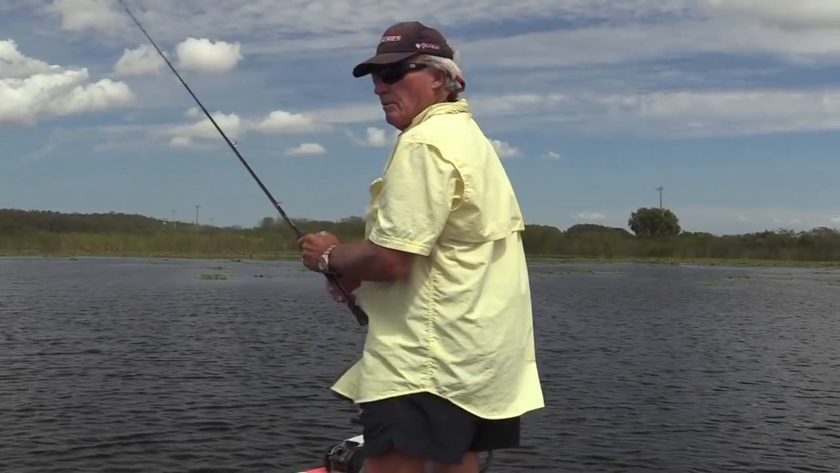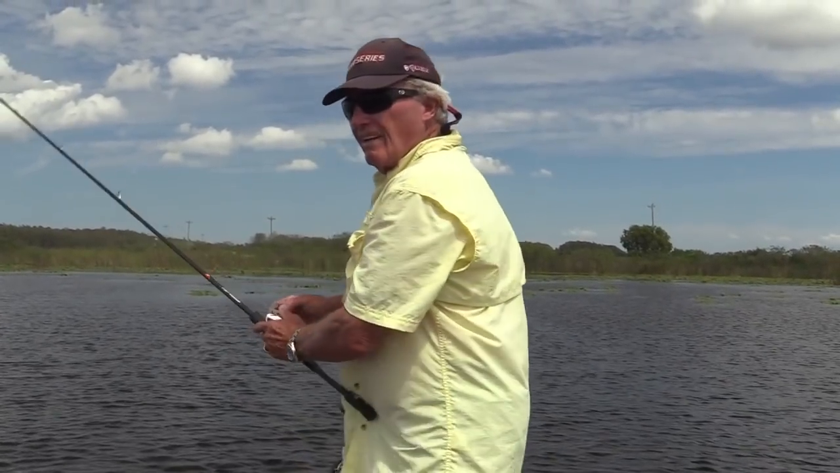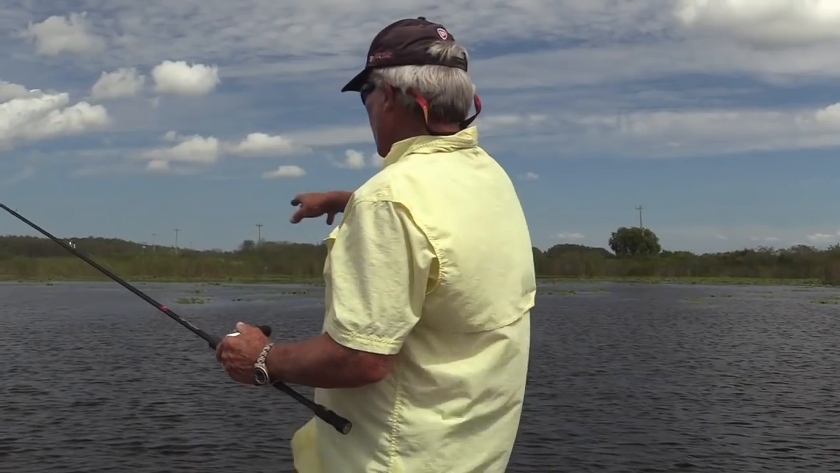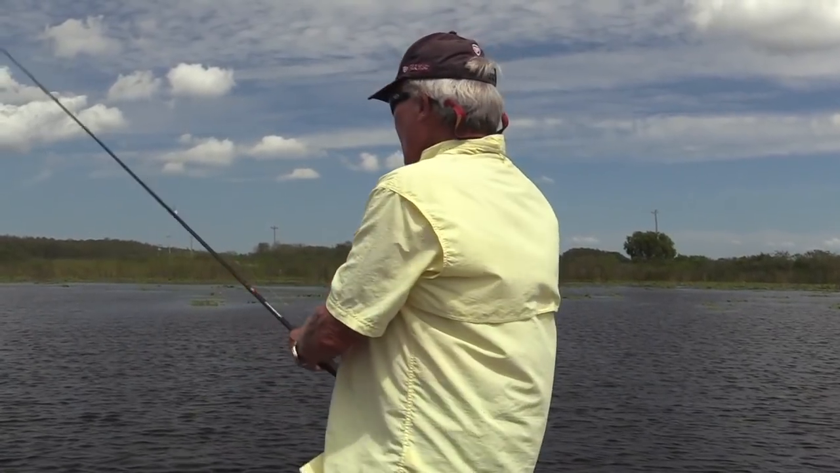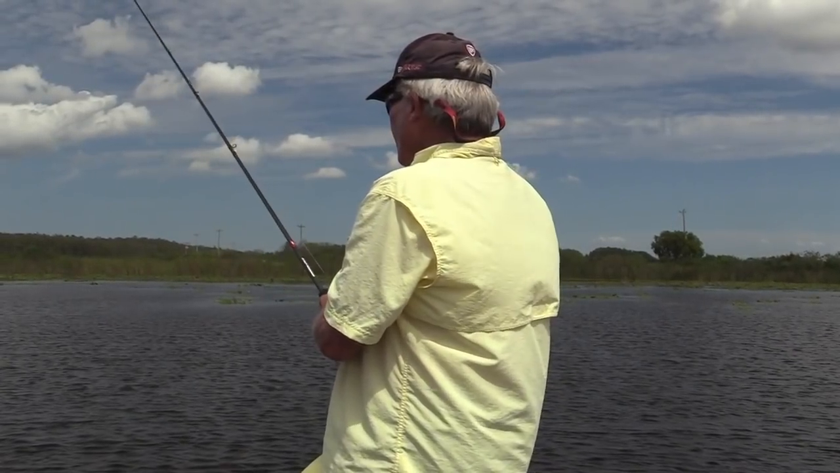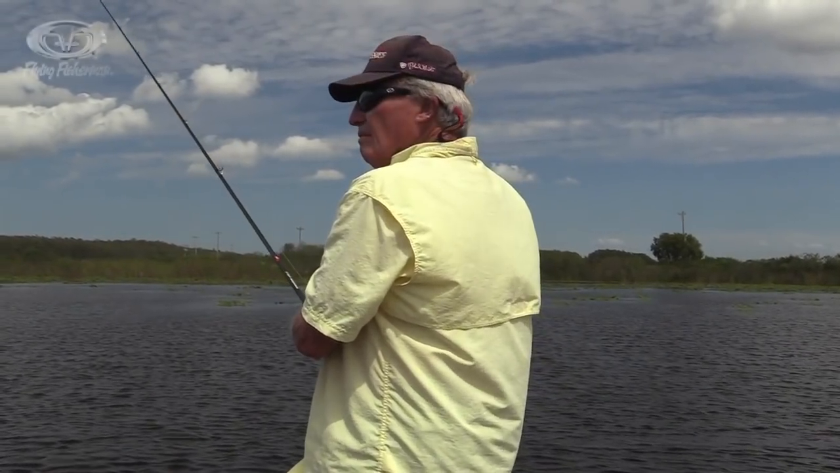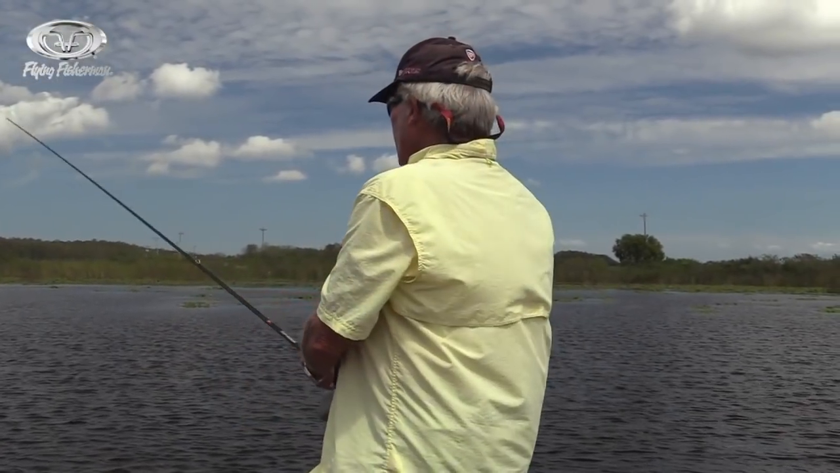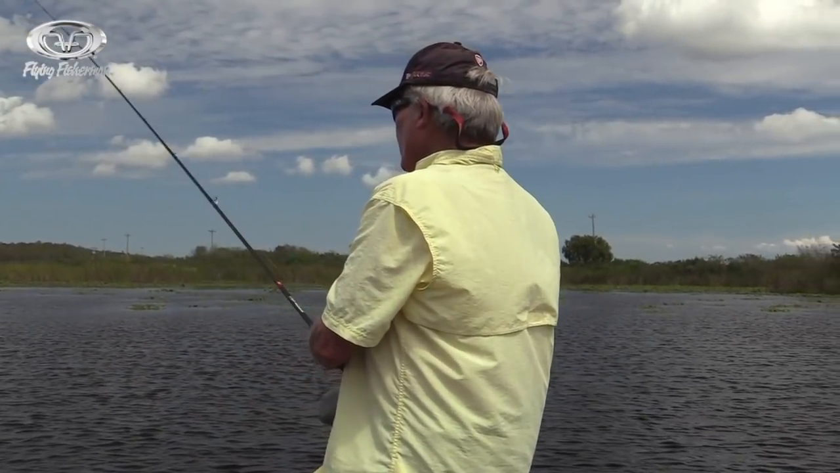Boy, what a deadly combination, having spot lock and this active target. Now that I'm locked into the position, I'm sitting right here now. I know where the school is, and I can make cast after cast in the exact same spot. And you know, if it were really it could be a tournament winning spot. This isn't. This is just a small bass, but nevertheless, it's the right combination.